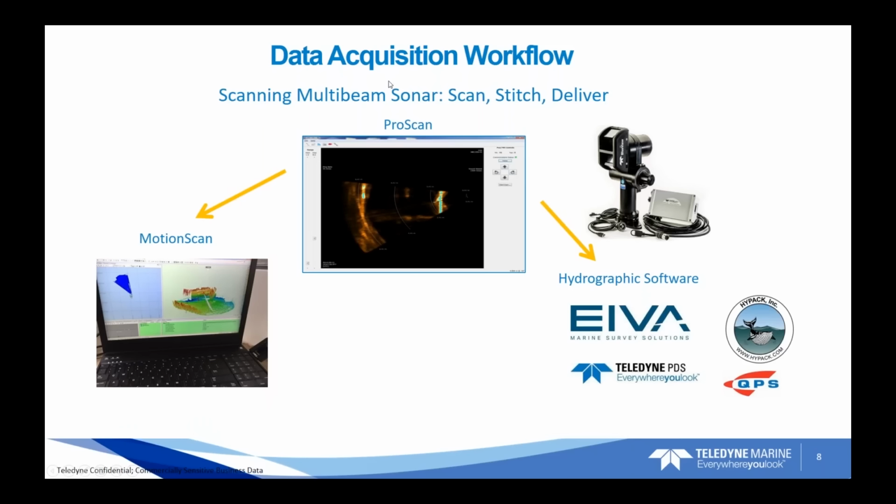So just to touch a little bit on the data acquisition flow. ProScan is the data collection software that is used for the BV5000. This is the software we use in the basic form without any instrumentation. And you can see here the image display in the center. This is the sonar's image display.